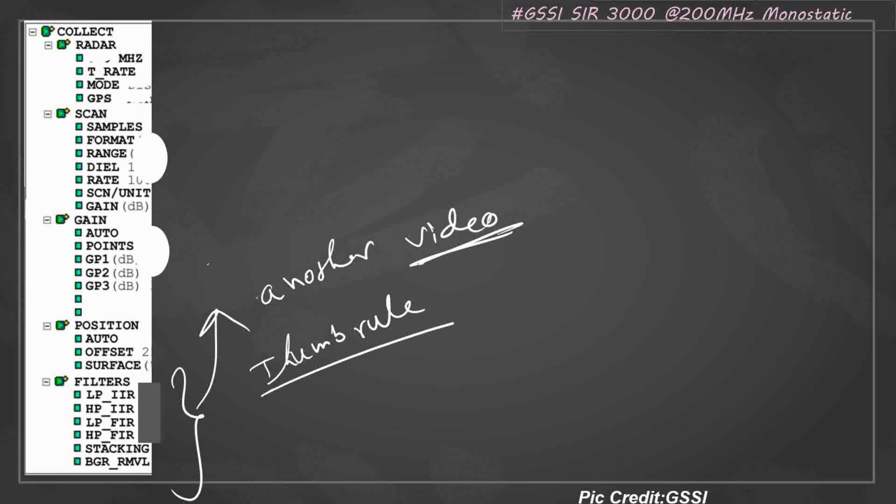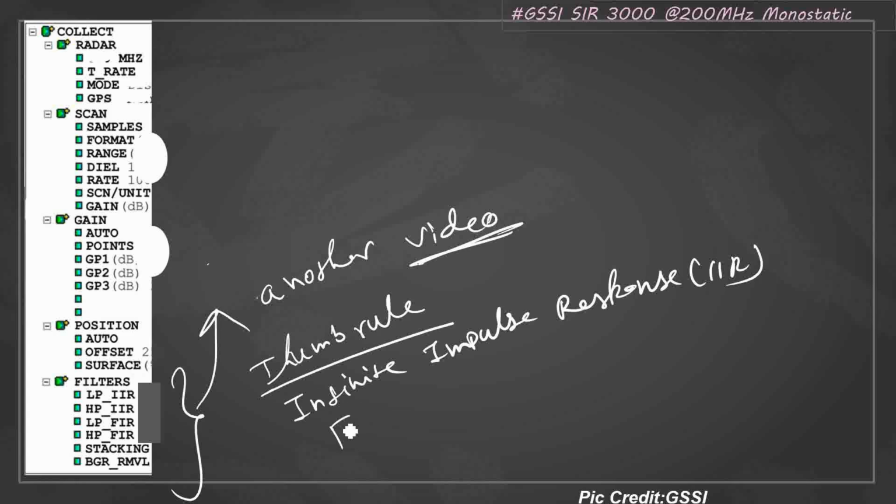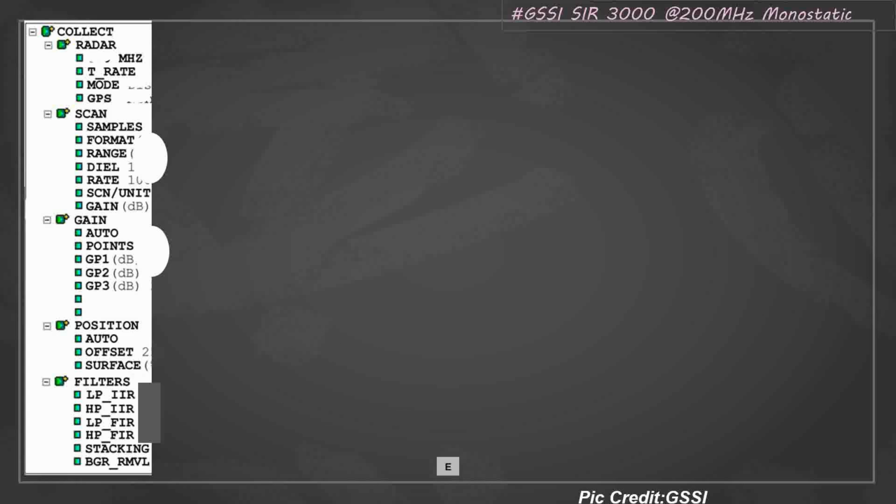You are seeing LPIIR, LPFIR. What is IIR? Infinite impulse response. What is FIR? Finite impulse response. You got the idea. But which one do you have to set? I suggest you set up the IIR filter, the infinite impulse response filter. One is low pass IIR, and the other is high pass IIR.